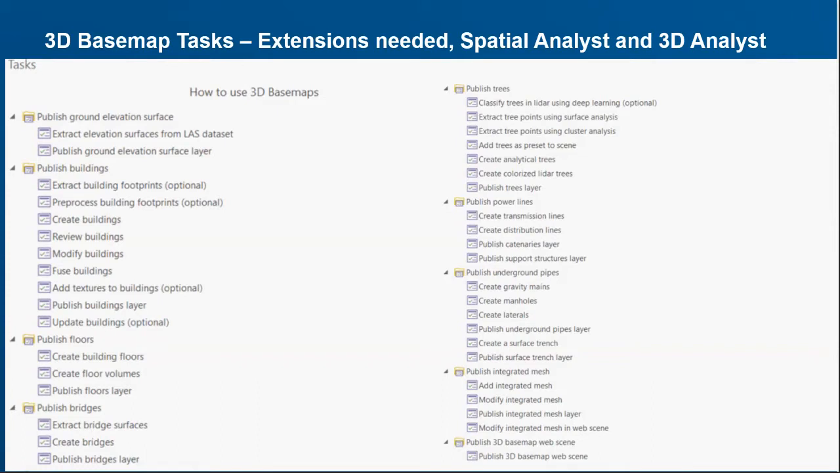So you can see here, these are all the tasks that are involved with 3D base map, and they're broken down into different groups as far as what you want to do. So if you're just wanting to get your ground elevation and maybe a normalized surface or elevation of your area, you can just go in and use the extract elevation services, and that will create your DTM, DSM, and DSM.